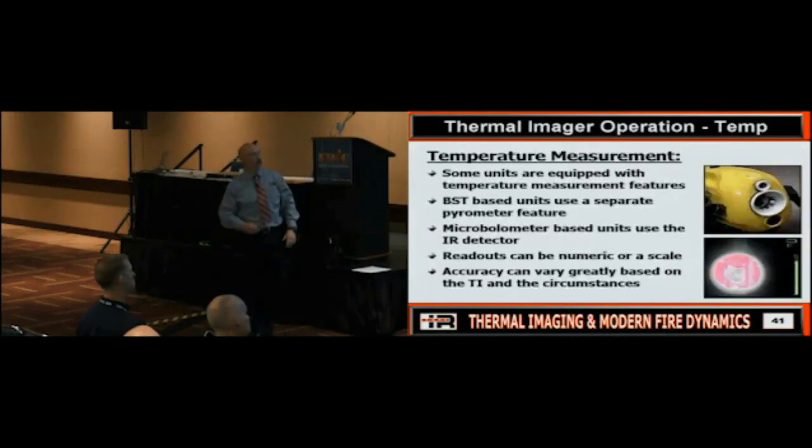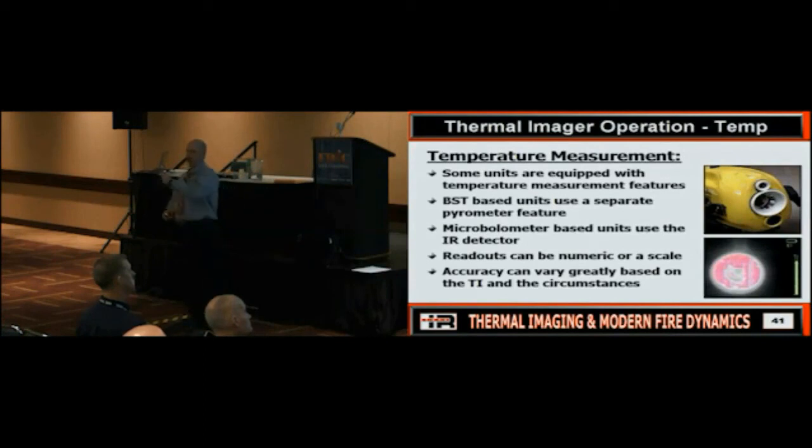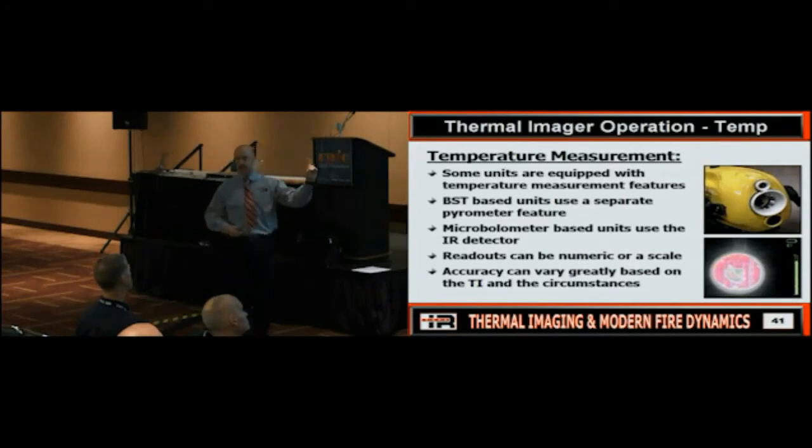It's another feature there. Temperature measurement. How accurate is it? Nothing? That's nothing, but not what you're looking at. Exactly, and here's the key. Was this a big selling feature on cameras? The original cameras did not have it. BST could not do temperature measurement. If you wanted to do temperature measurement, you had to add a separate component. Microbolometers can do temperature measurement straight from the detector. So that's a difference in technology.